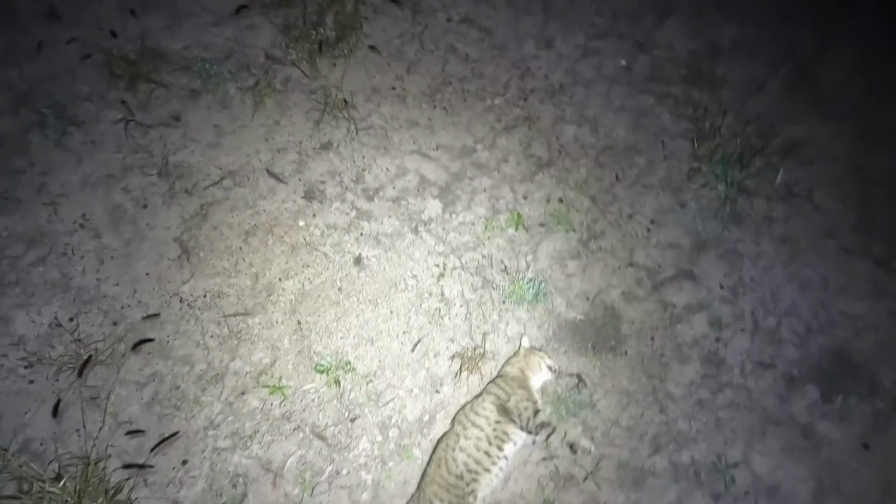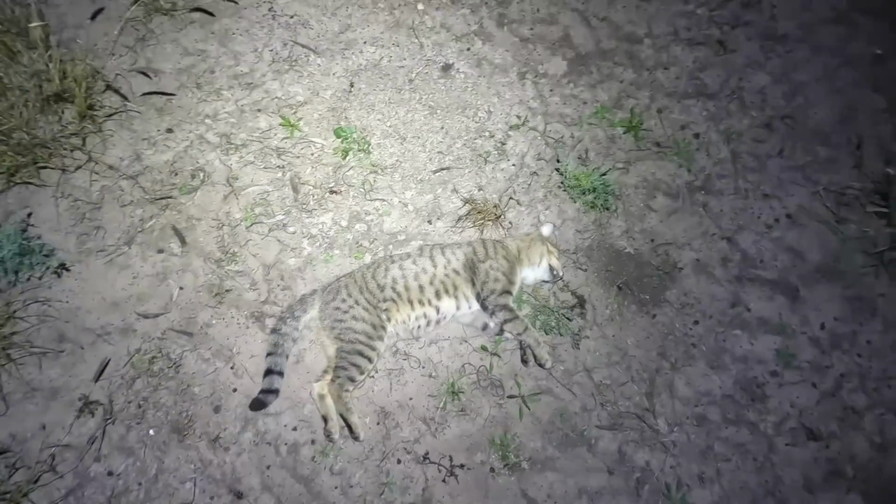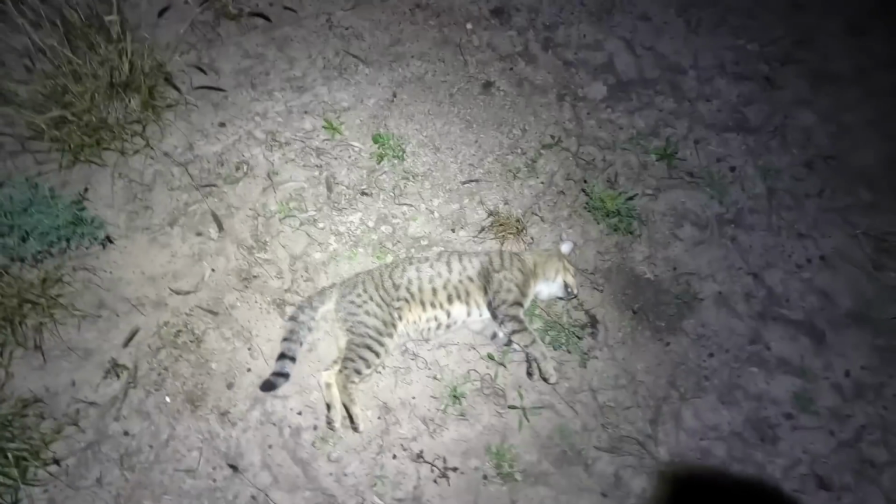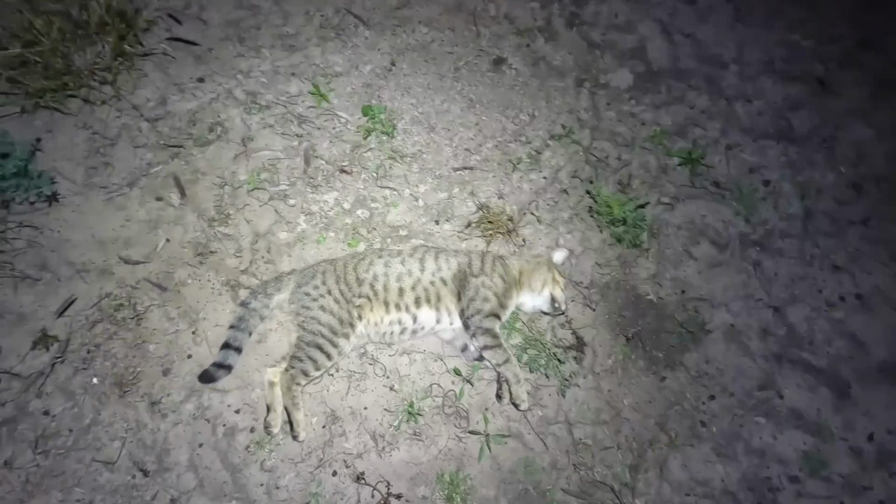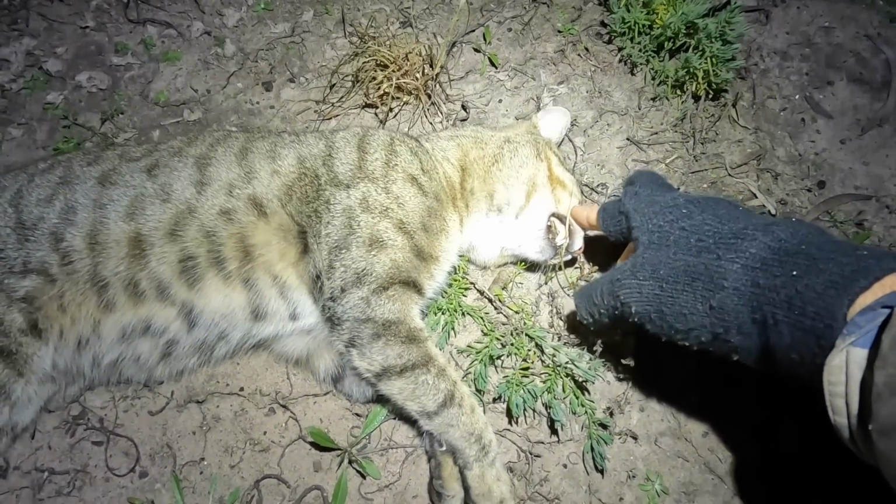Just coming home, almost home, thought I'd turn the torch on just before I got to the road, and I see this pair of eyes down here in the gully. Again, only probably not even 300 metres from our house. There he is. Decent fangs on him.